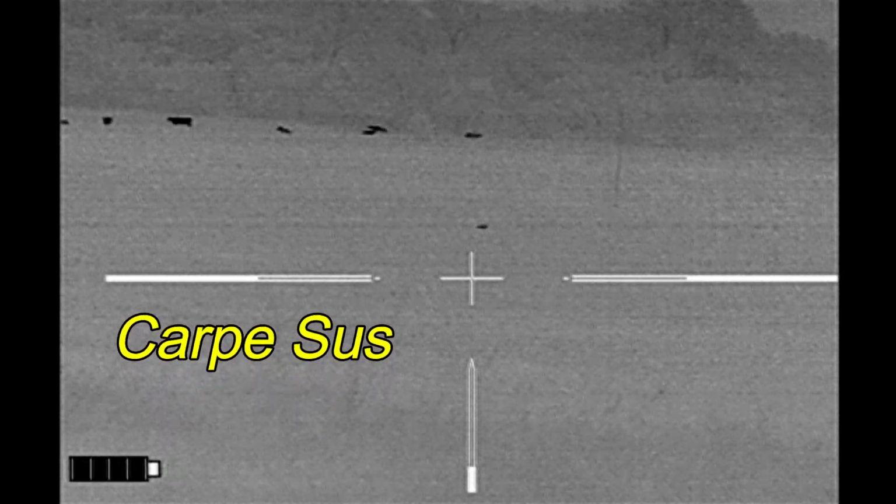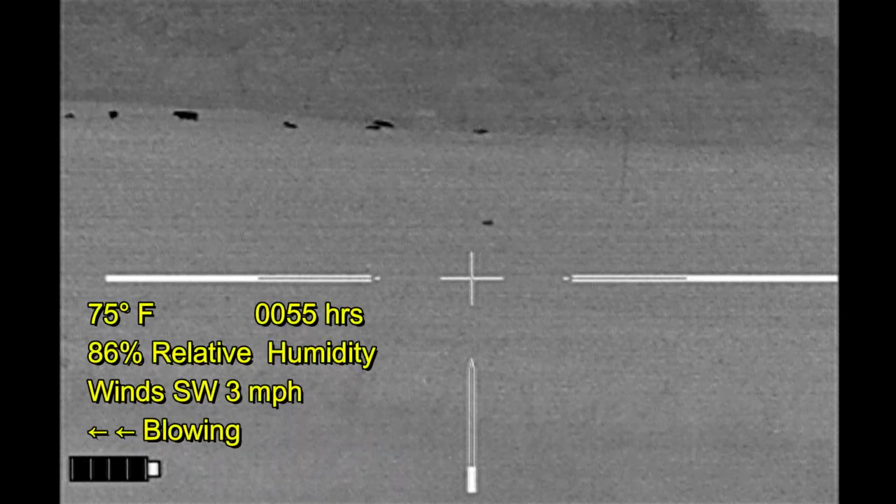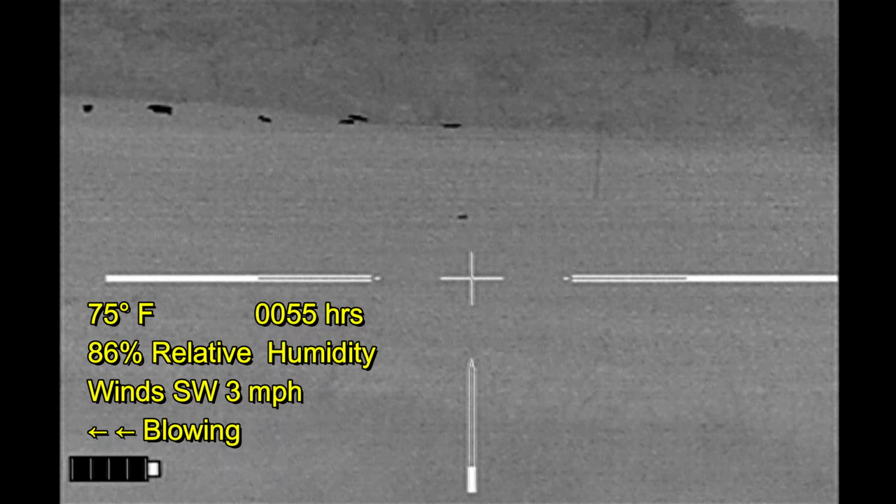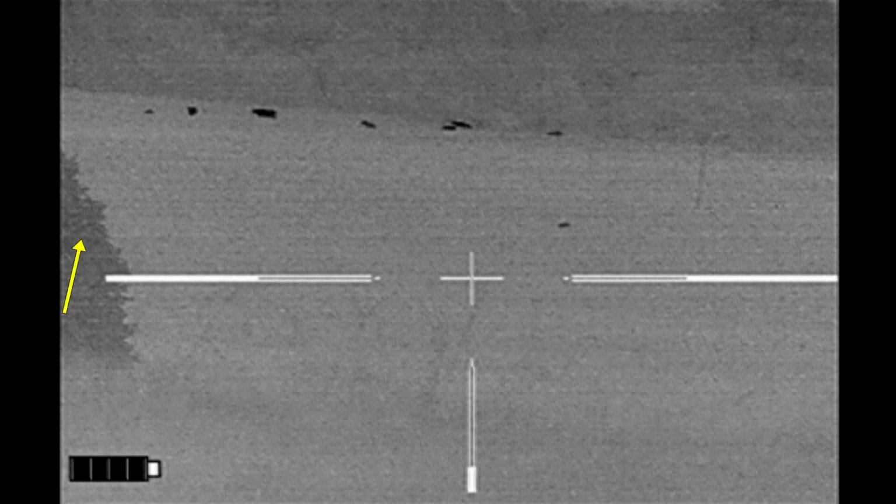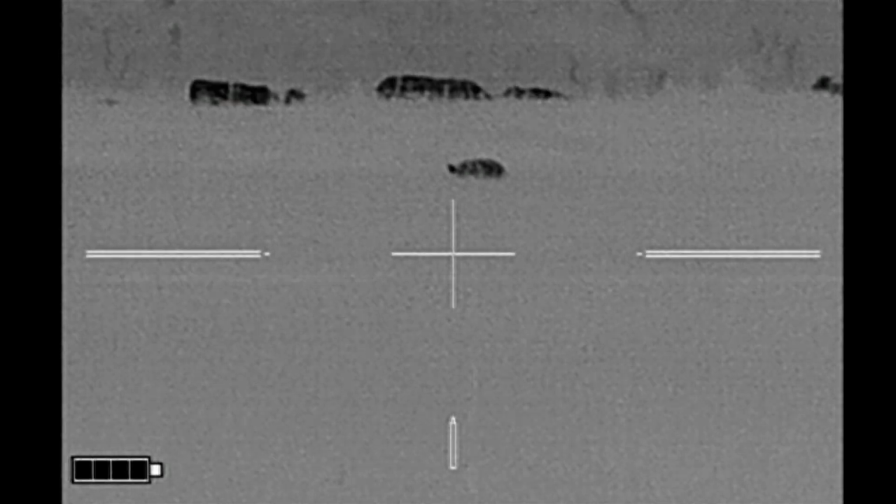Carp Jesus, Mark and I are up at that high point, scanning down to the hay pasture at a single hog with cattle behind it. Wind is blowing to the left, and what we're going to do is walk backwards through a gate, circle around down into the pasture, and come around and hopefully be shooting back in this direction towards the hog and not shooting at the cattle. Unfortunately, the hog is going to be moving as we move.